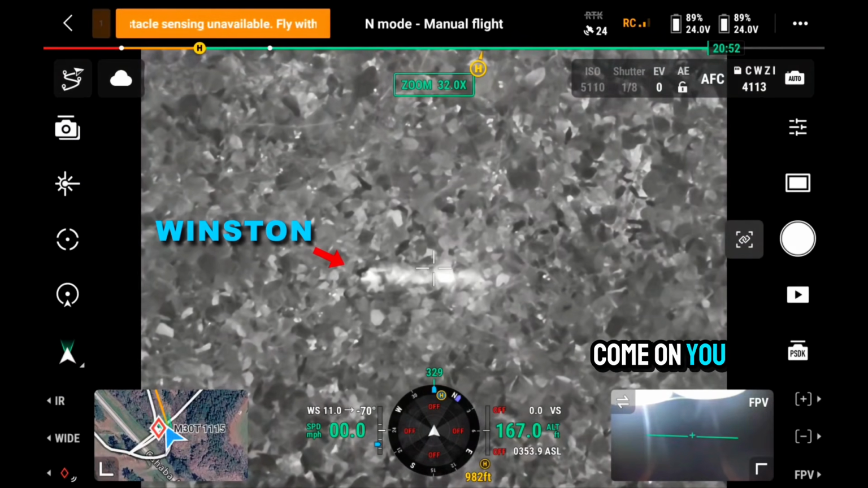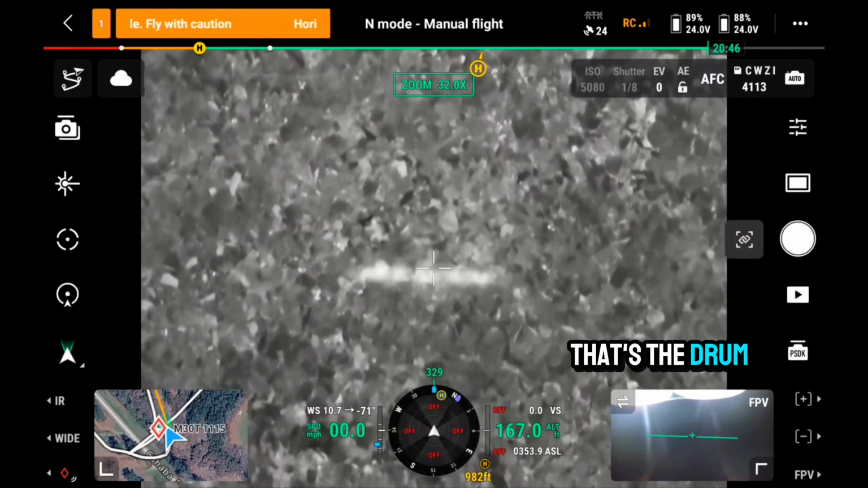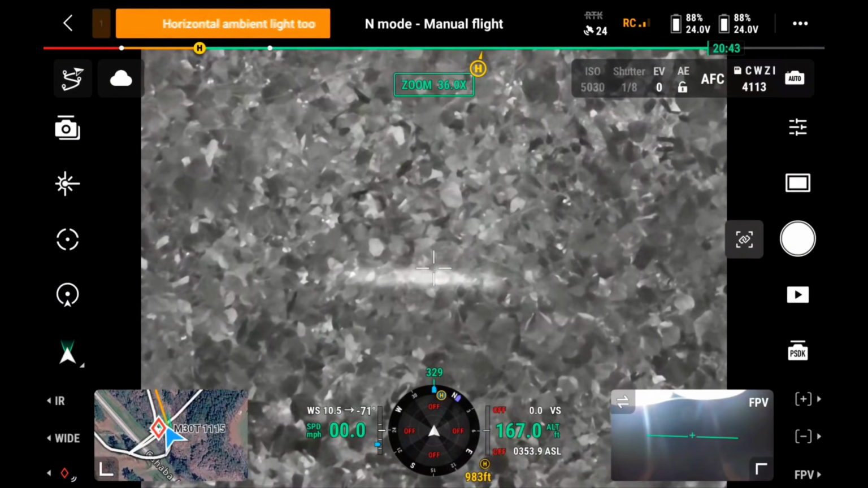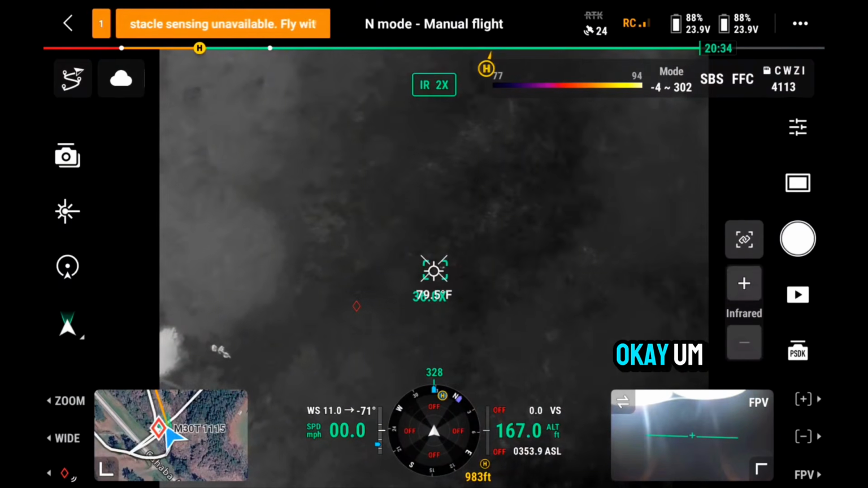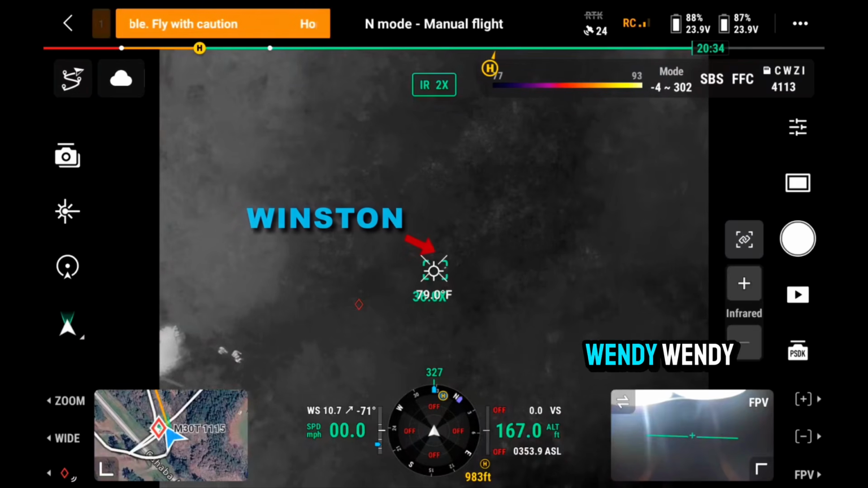Come on. He should shine the light. See where the light's shining down there? On the tree? That's the drone shining the light. You won't walk. We don't know. That's why we need a flashlight. Winnie! Okay. Start going to your left a little bit. Winnie! Come on, buddy!